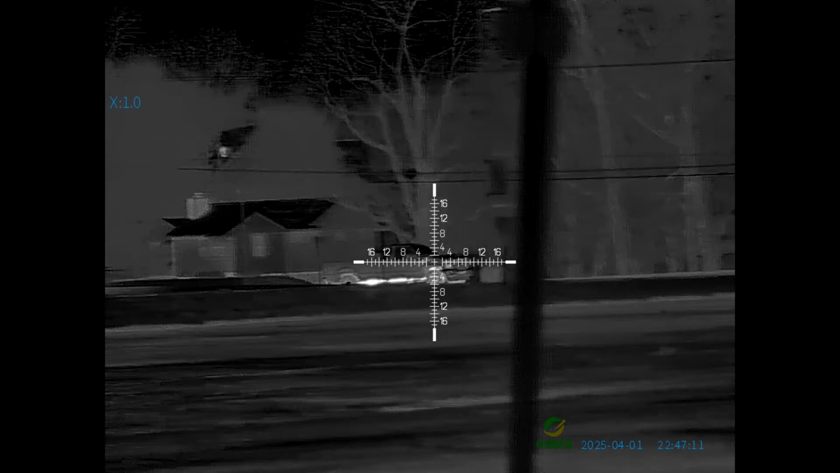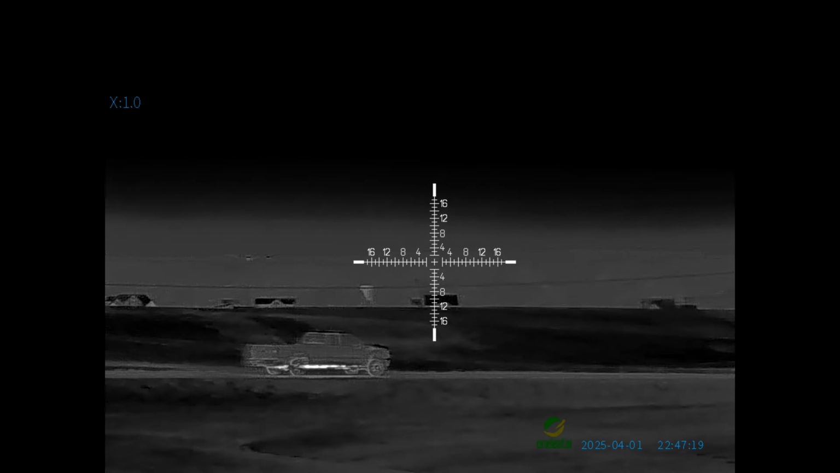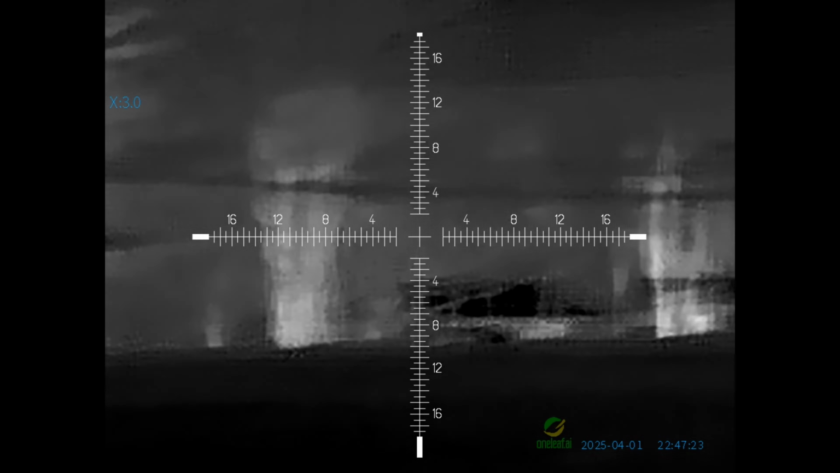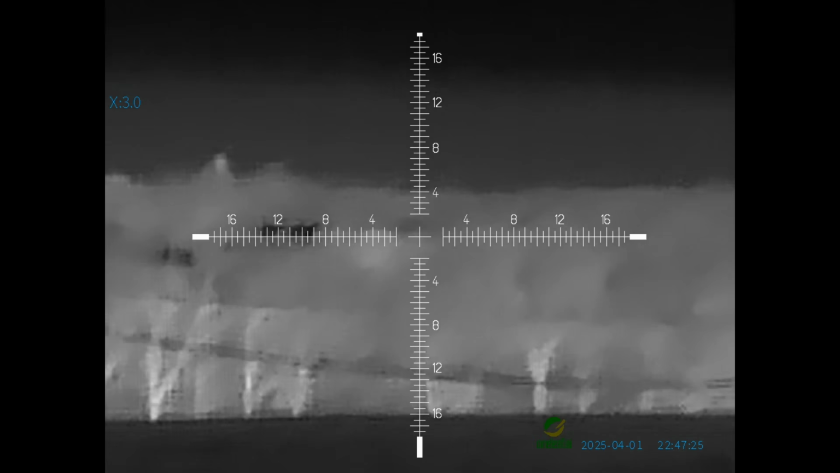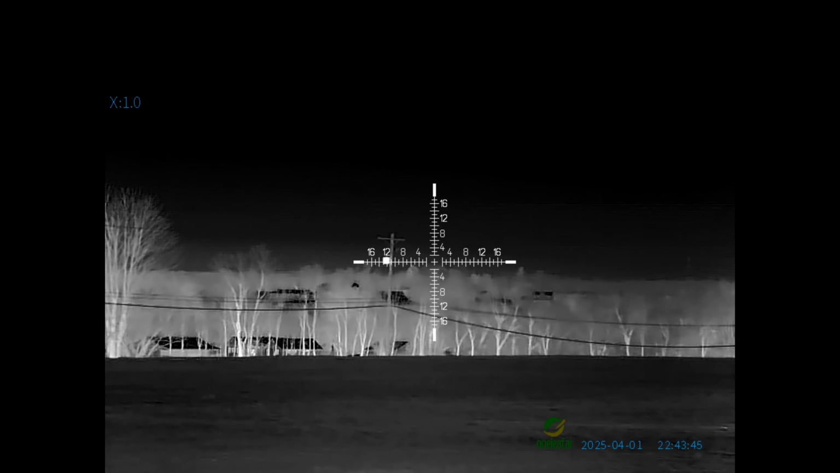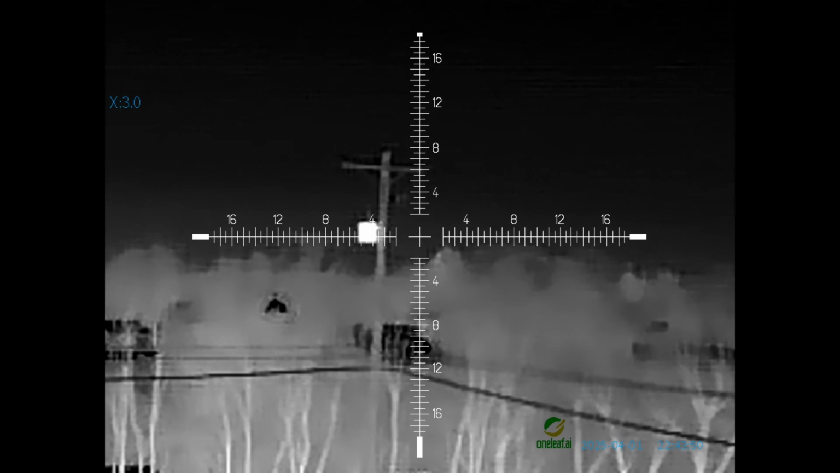Here's a pickup truck driving by, now in the opposite direction. And here is that transformer, I believe they're called, up on that electric pole there that the truck just drove under, 200-300 yards away. And I'm not worrying about getting the focus or anything here, just showing you that it's up there glowing because it's warm.